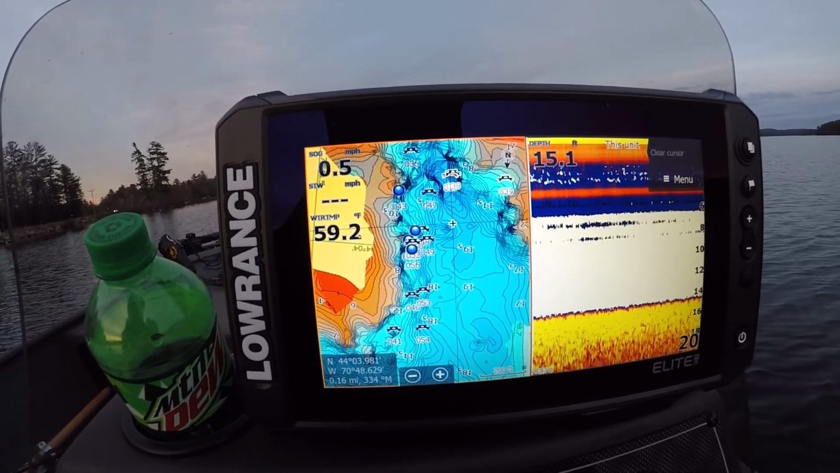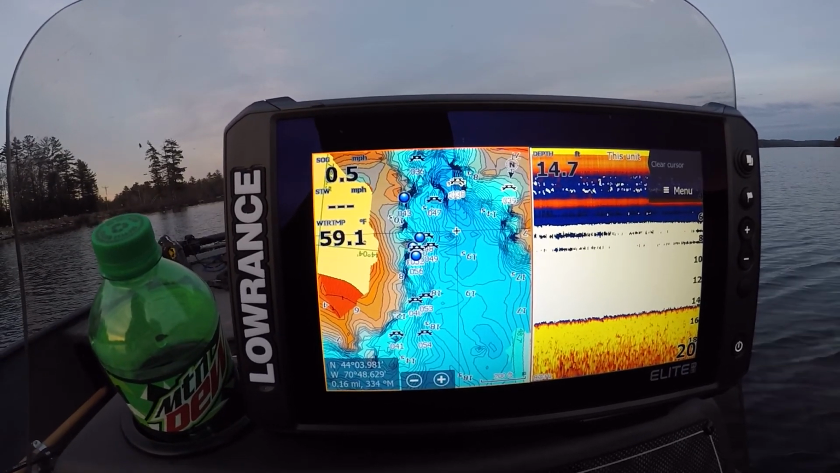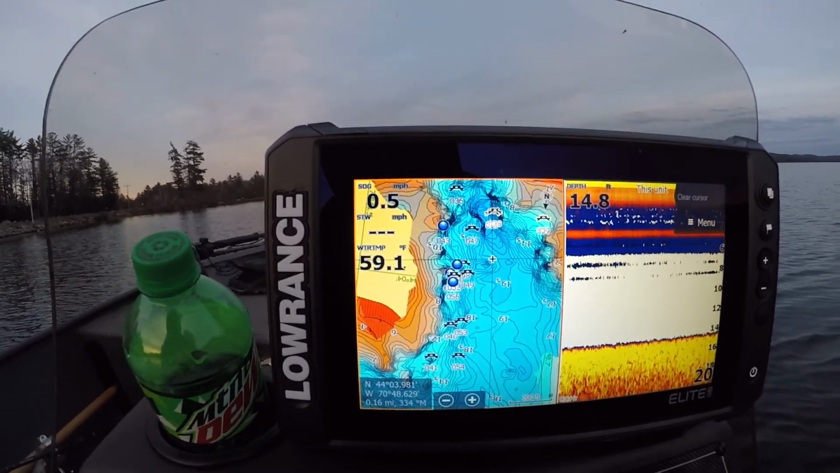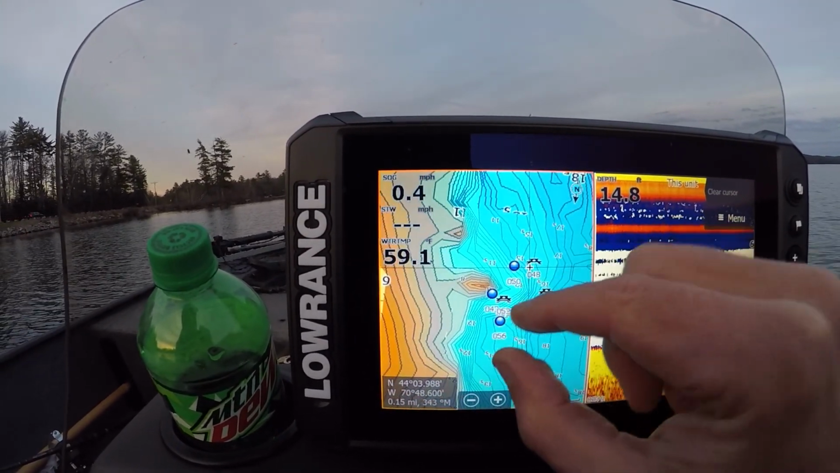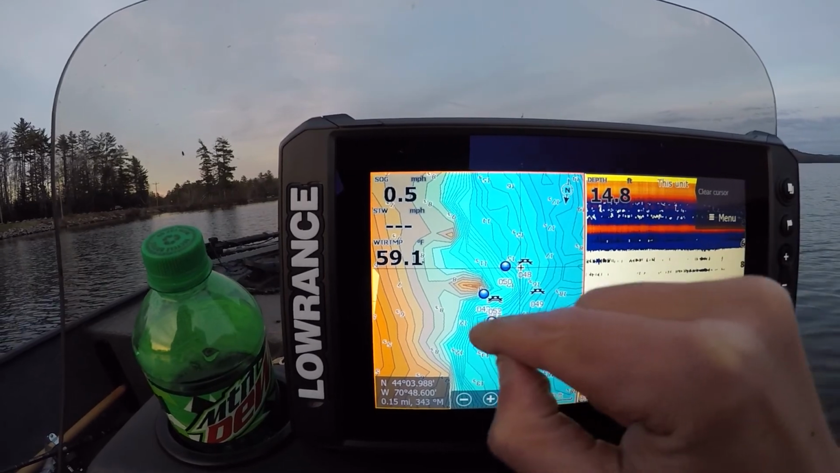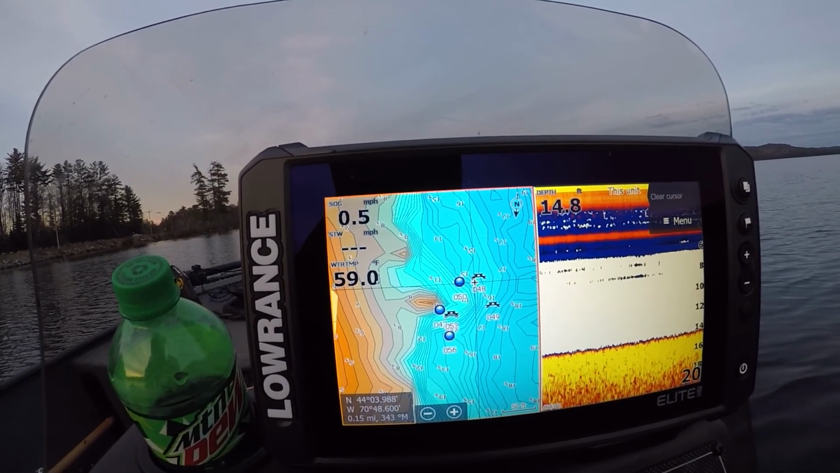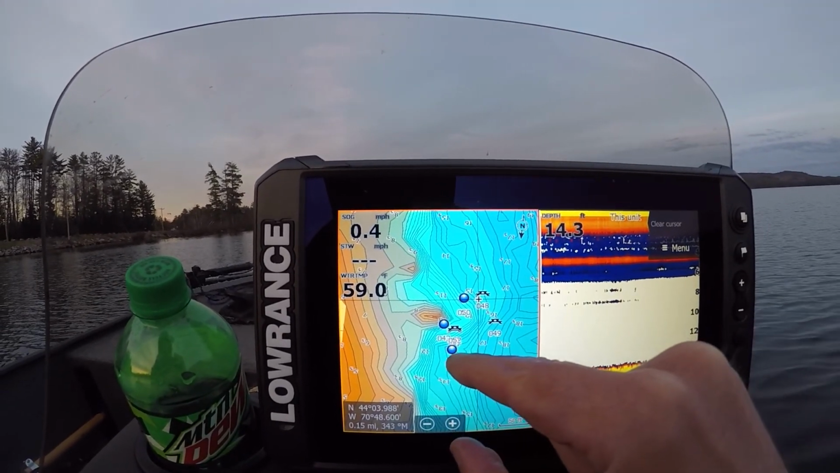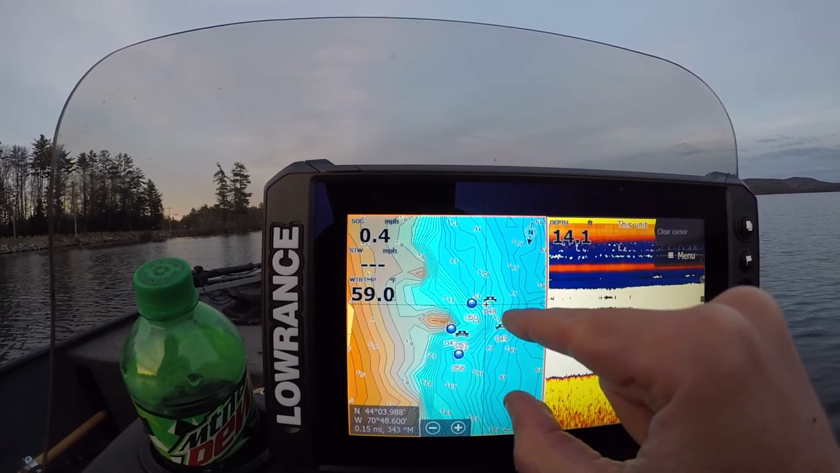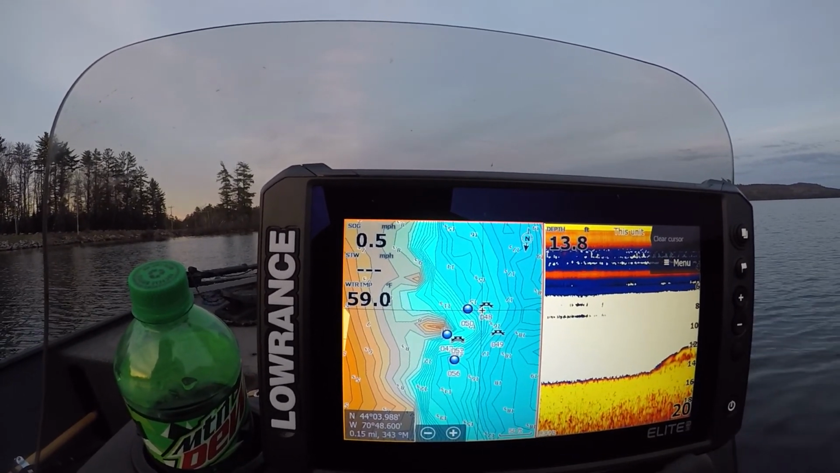And what I'm finding and realizing, pre-spawn, is that you just have to spend a lot of time graphing to figure out where they are, how far off the bank they are. But these guys, where you can see this point comes out, they were all over this point right here. So something to look at. And that kind of holds true throughout the year. If they're not up shallow, points are a great place to focus on. But you can see almost on the very edge, right in 14, 15 feet, that's where they were.